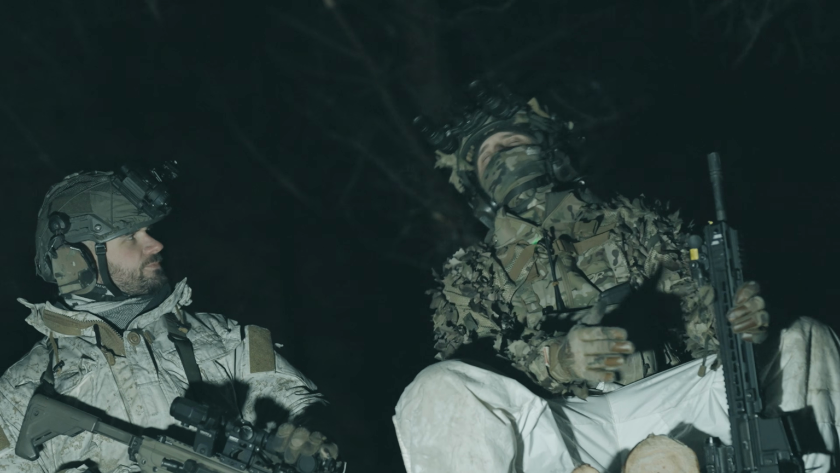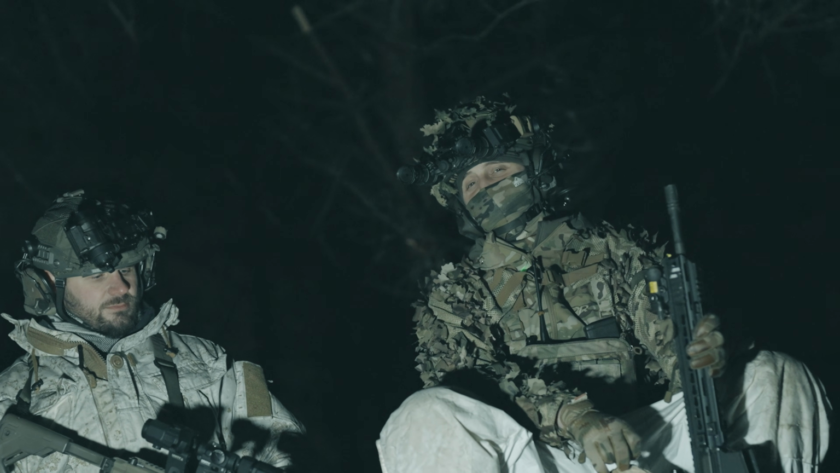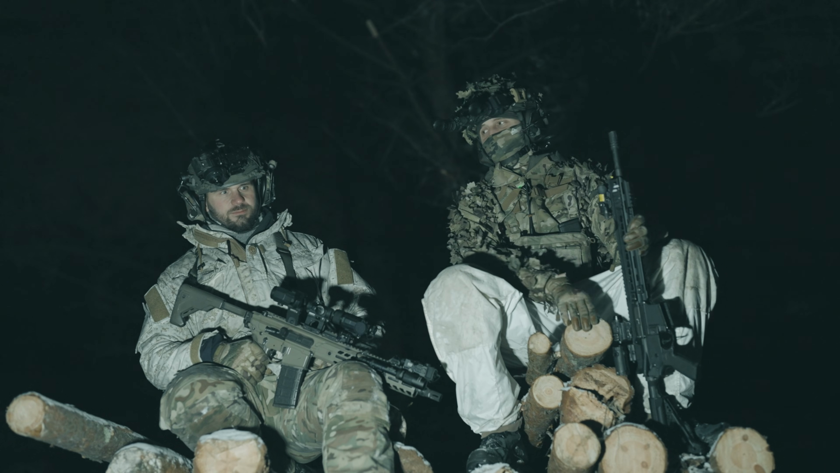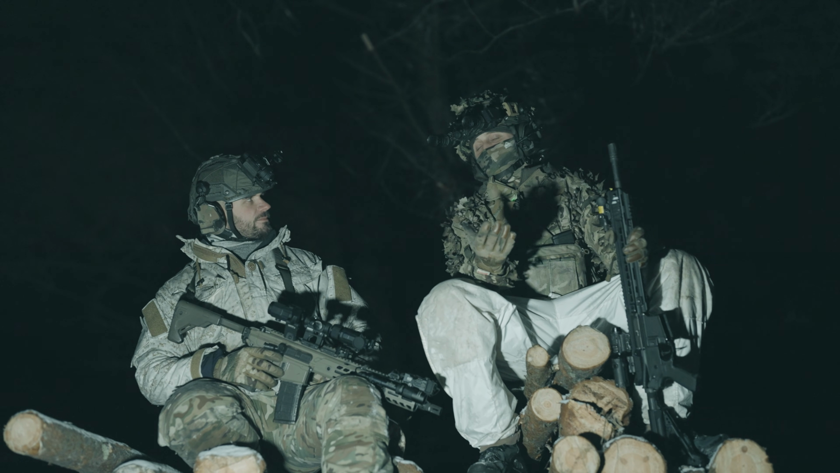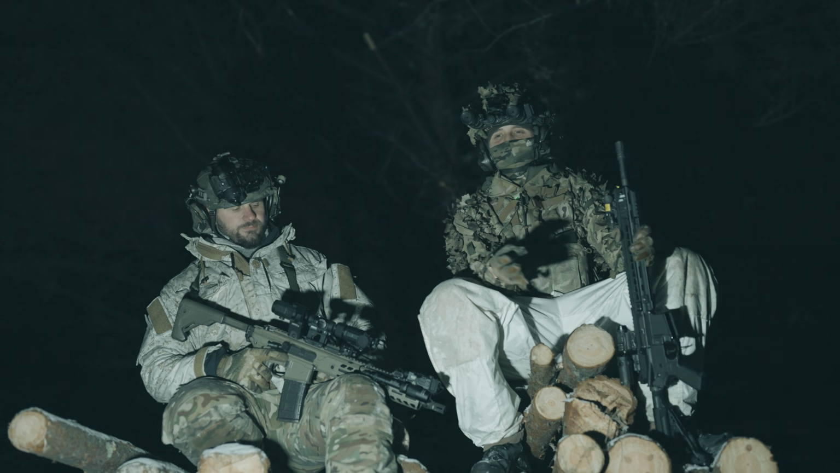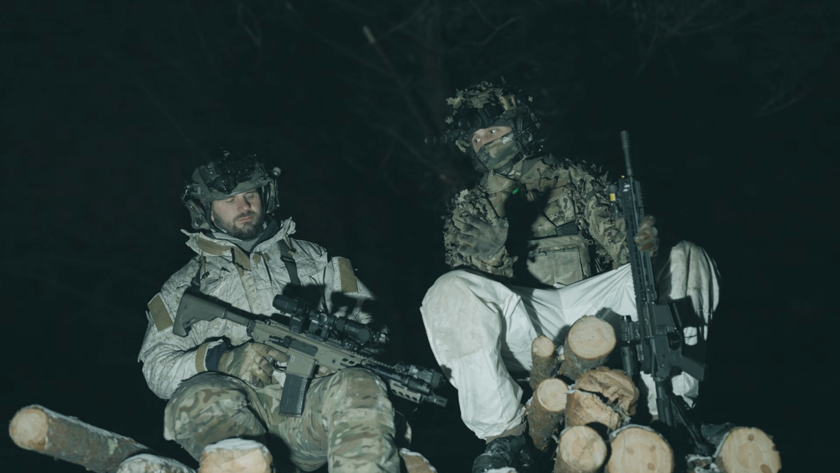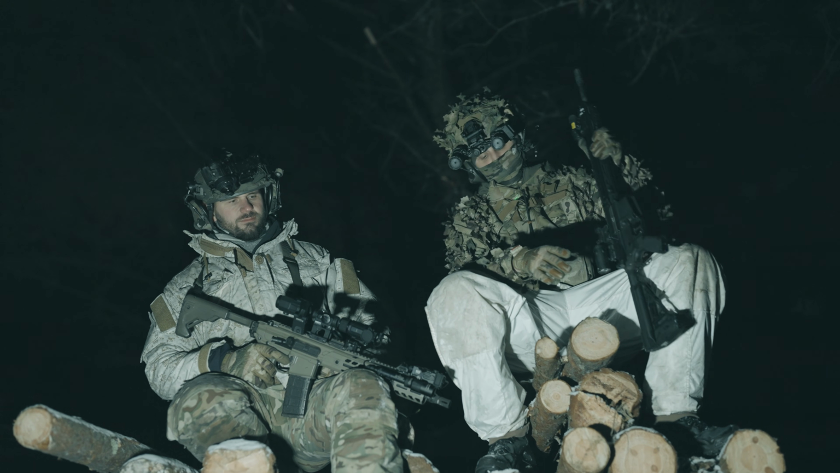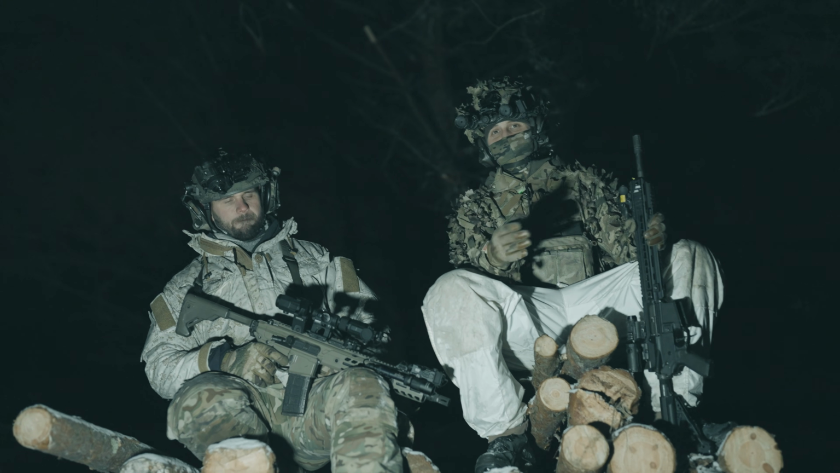Yeah, you gotta keep in mind that most of the conflict is not high-speed CQB, and something like this might be more realistic. Well, it depends on where you're located and what you're doing and what your unit's objective is. Can't say that this applies for everyone. We will definitely also do a video in urban environments, CQB, stuff like that.